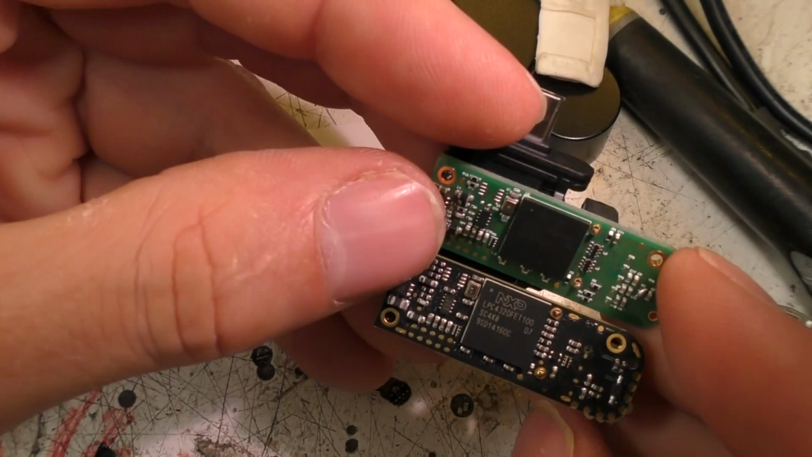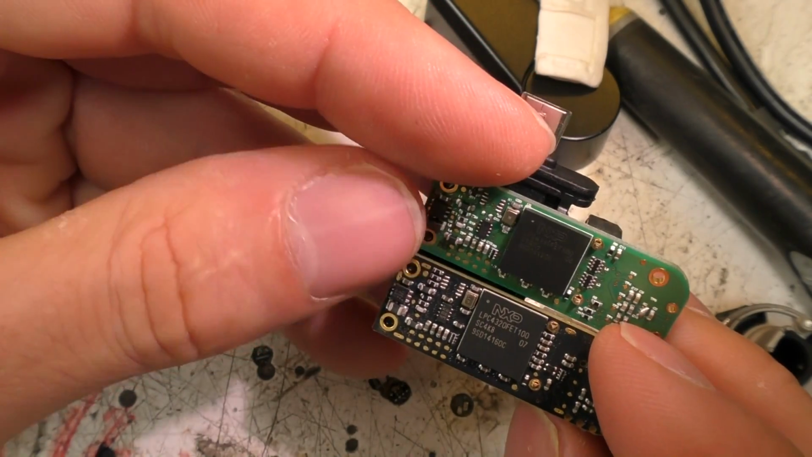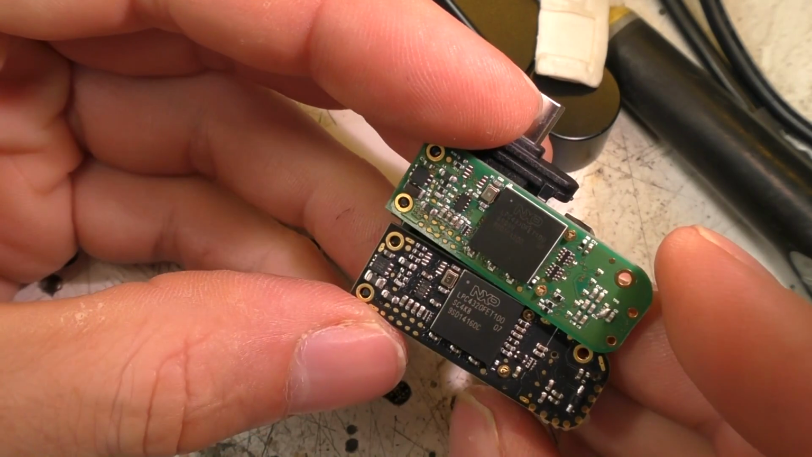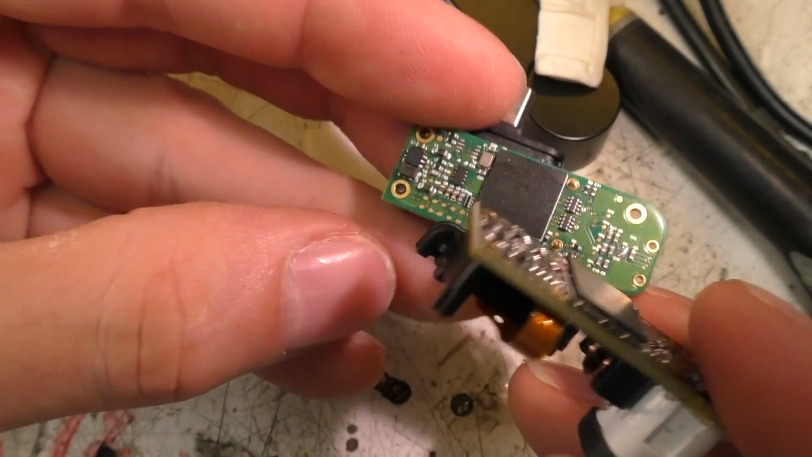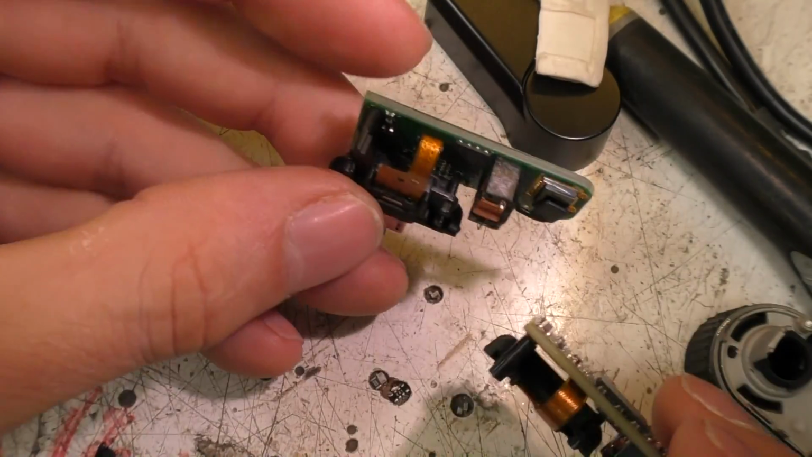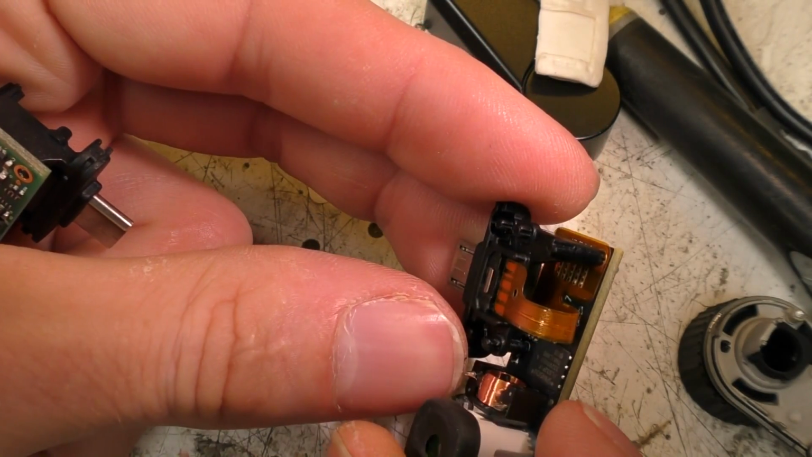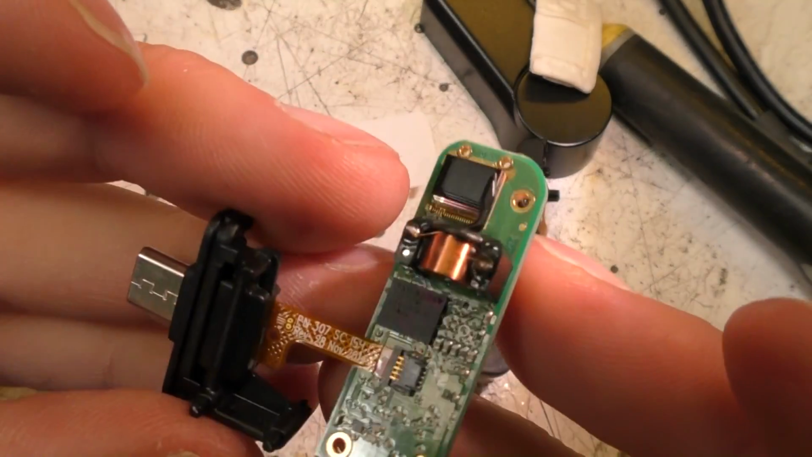Yeah, the new one uses the 4330, which has just got a little bit more RAM in there, but otherwise you can see the construction is pretty similar. So pretty much the only major difference is the sensor itself, and also the way that the flex goes onto the board. On the old one, the flex was actually soldered down.